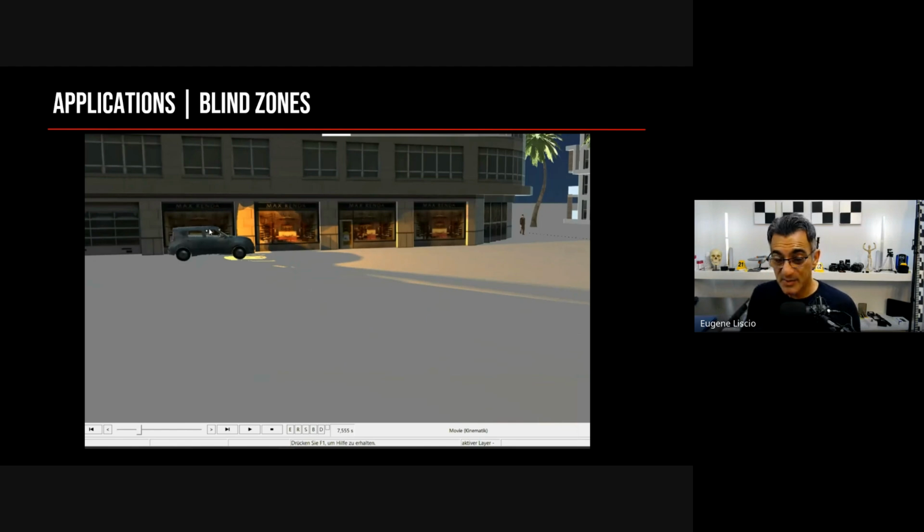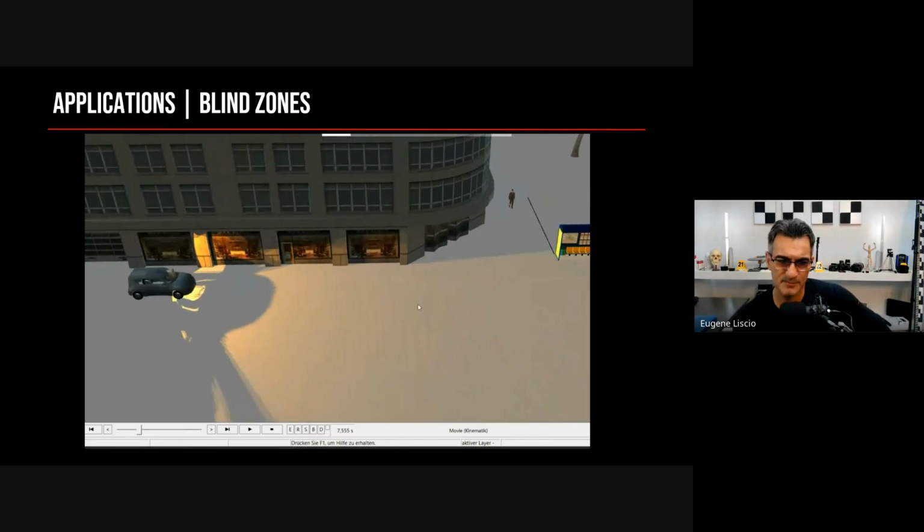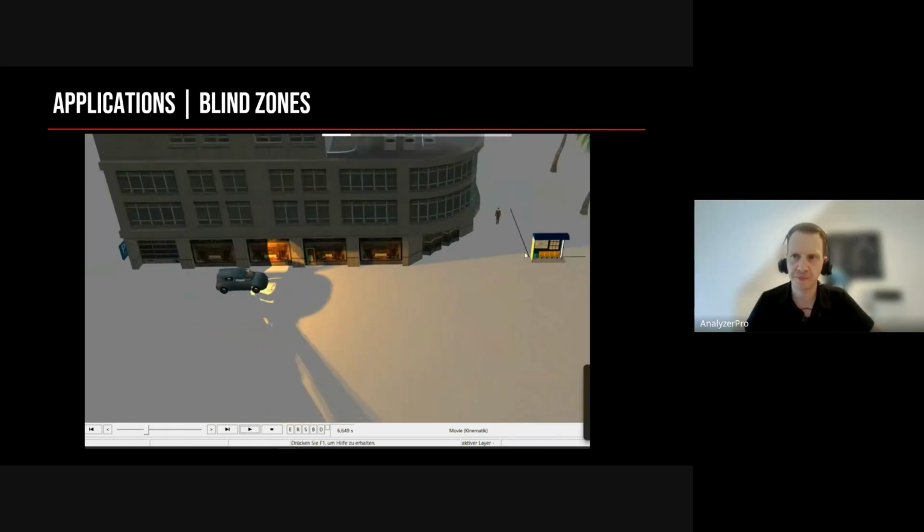But the nice part is you can do this digitally. So if you have a scan of the vehicle, you can place light sources inside of the vehicle, and so that's what we have here. So let me play this, and this is from AnalyzerPro, and I believe Florian probably can chime in, but this was a relatively newer feature. I think it's been in for a year and a half, 2 years or so. 2 years, yeah.